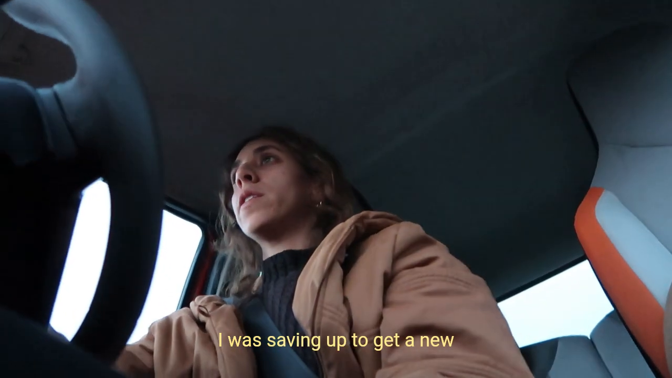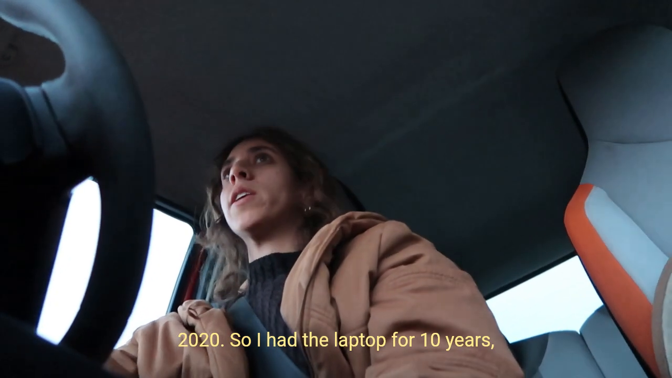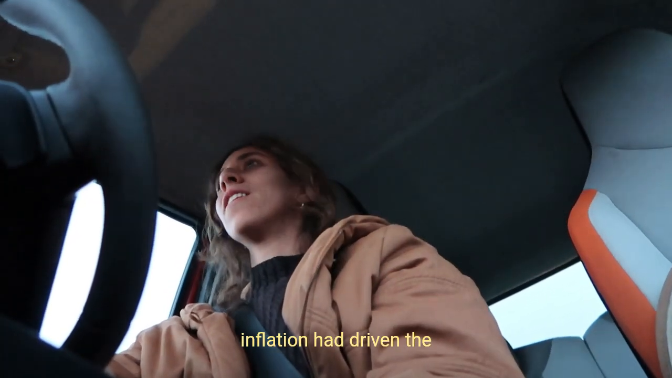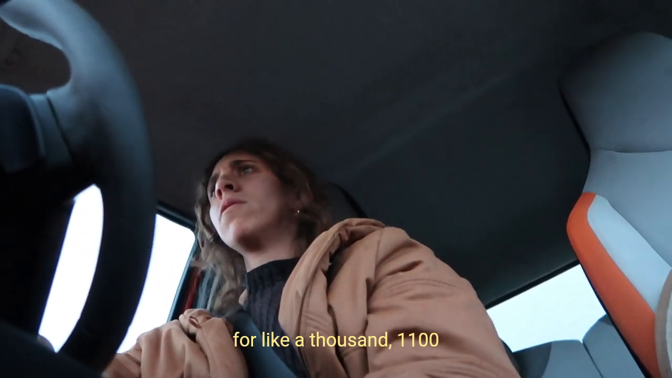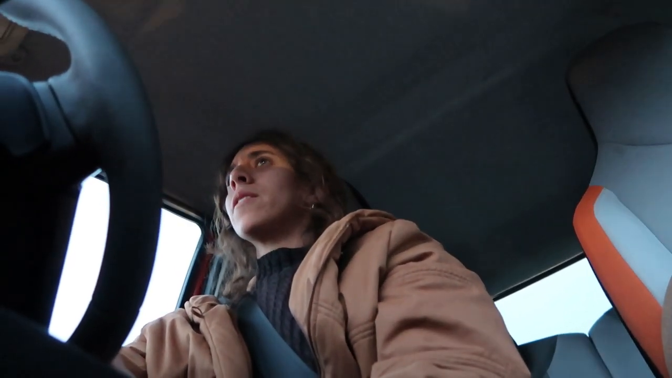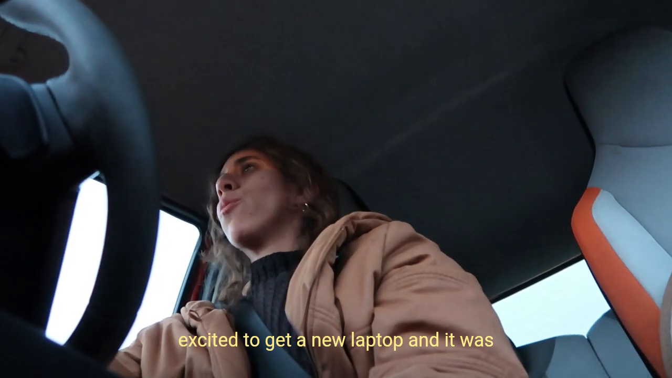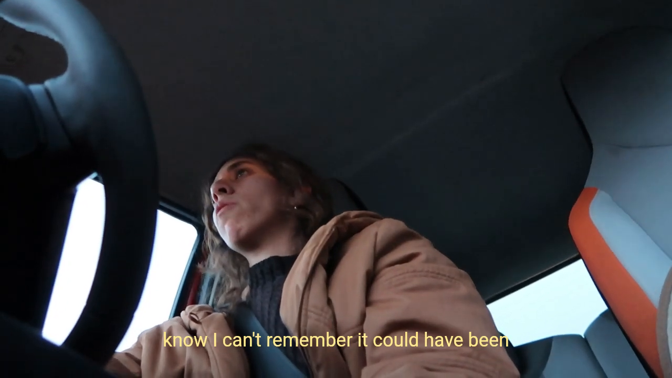So I was saving up to get a new laptop in 2020, after having the laptop for 10 years, and then I realized that inflation had driven up the price of the MacBook. I think I got mine for like £1,100. I got it in the UK. Then in 2020, I went online looking for a new MacBook. I was excited, and it was like double the price, maybe more. I can't remember. It could have been like 3K.